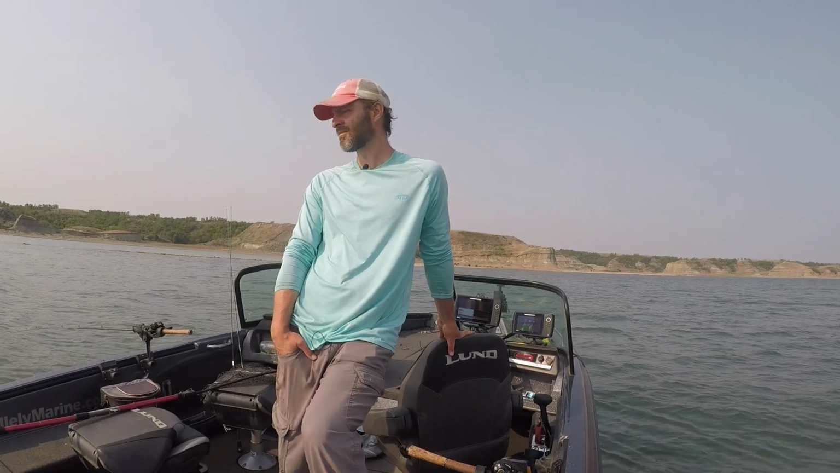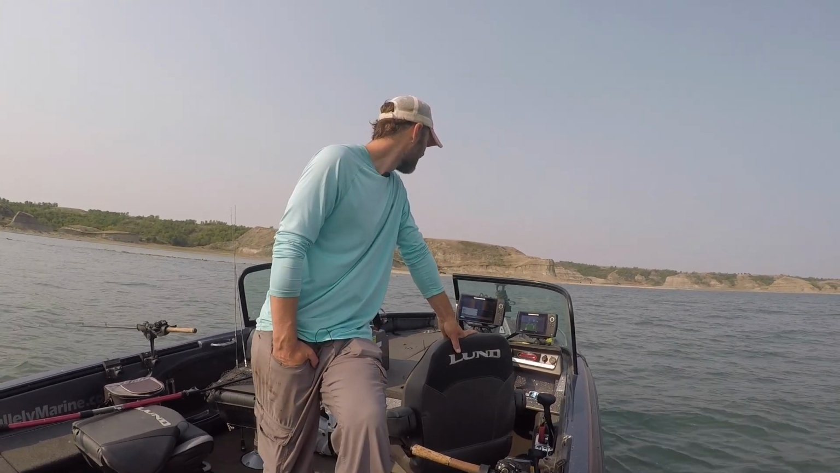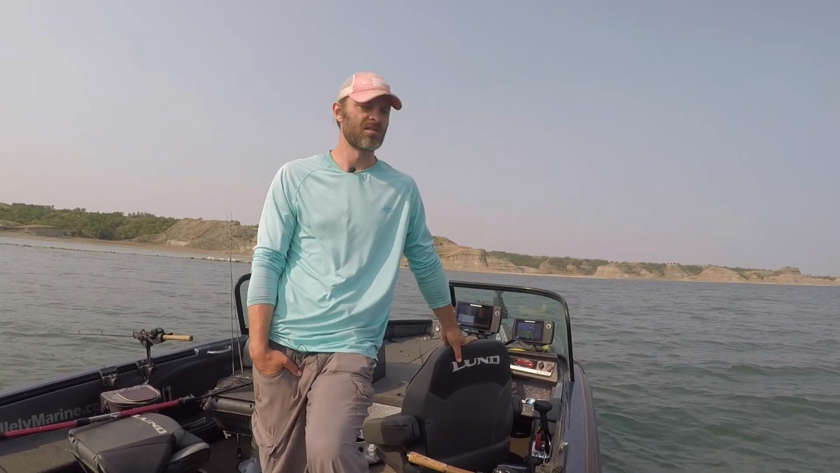Got a few marks down there. Let's try to catch them. I think I need to look around for some heavier concentrations of marks. I had one short bite there, didn't get the job done, so I'm gonna spend more time looking, less time fishing until I find more marks on the graph.